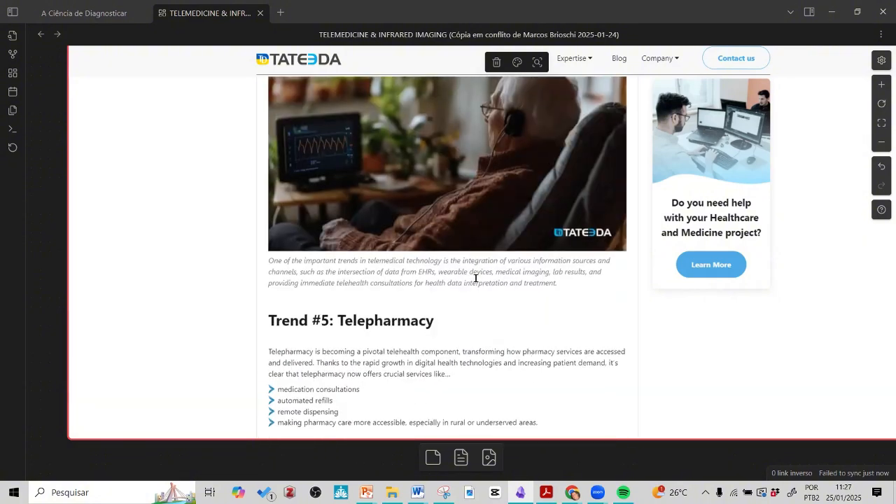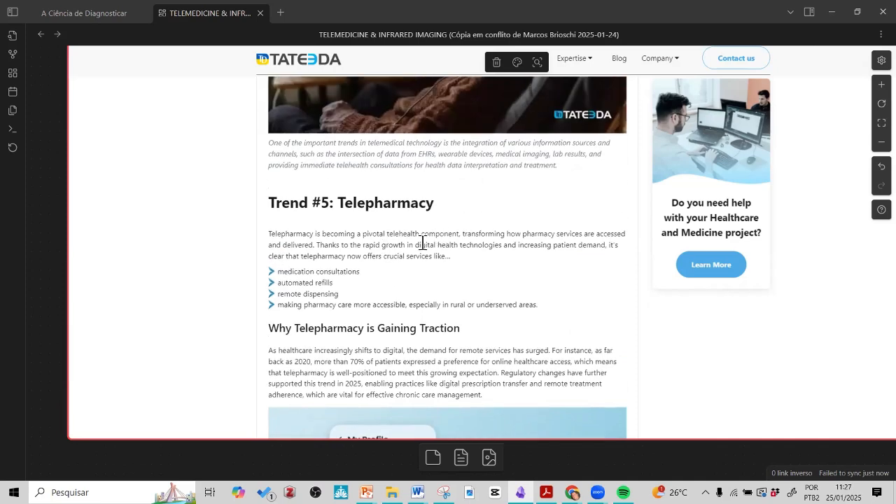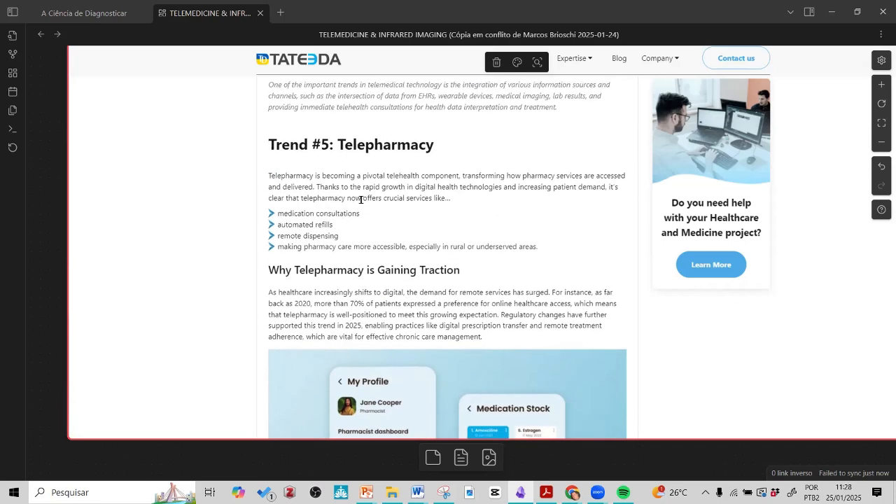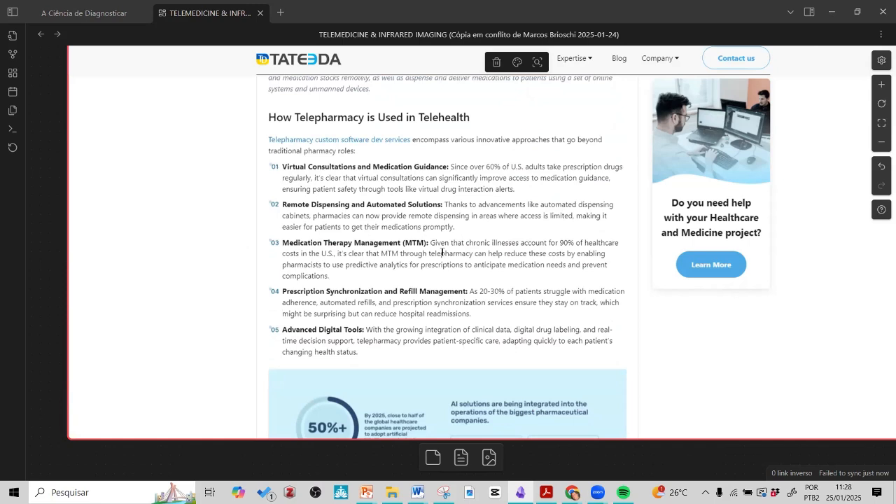I can talk about this in another moment. Telepharmacy is very interesting here. What is happening? The reports are being connected with treatment approaches, medications, and that go directly to a pharmacy or to a clinic that gives supplements or something like that. So you can connect the report with a system like a telepharmacy in a telehealth system, okay?